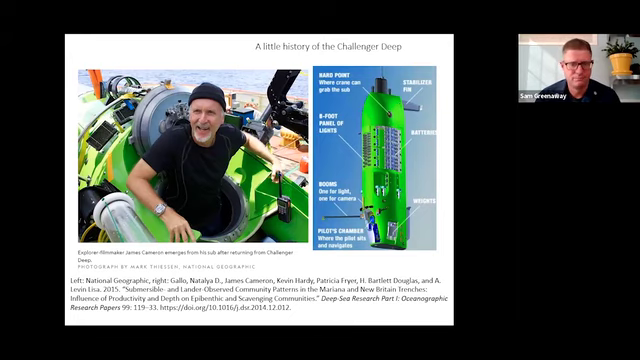Anyway, so he went down in 2012, got down to the bottom, navigated around for a bit, and came back up. That vehicle was then donated to Woods Hole. It was damaged in a truck fire. I'm not sure, I don't think it's made another submergence since.